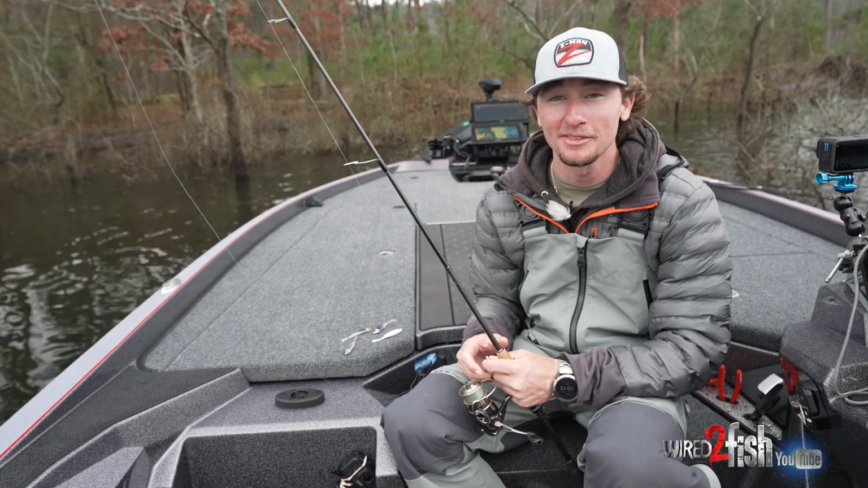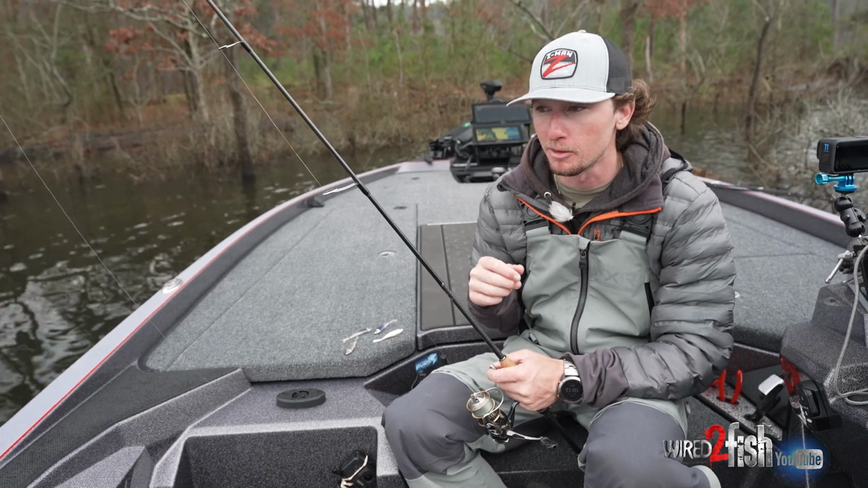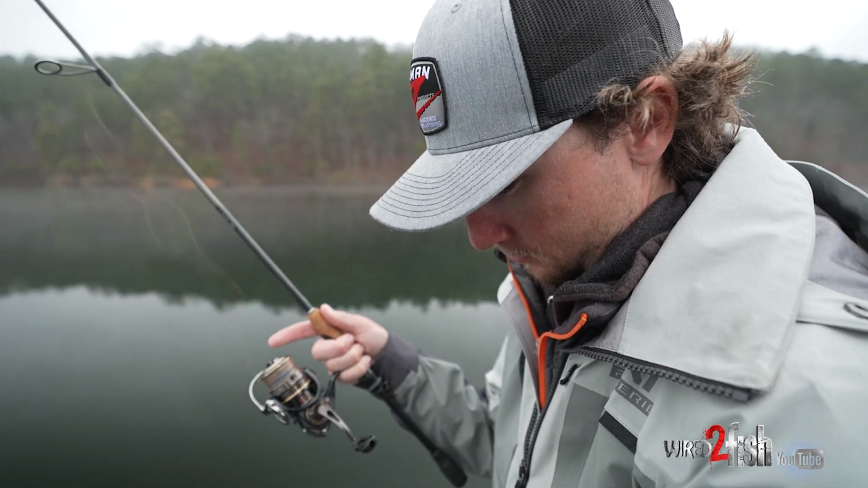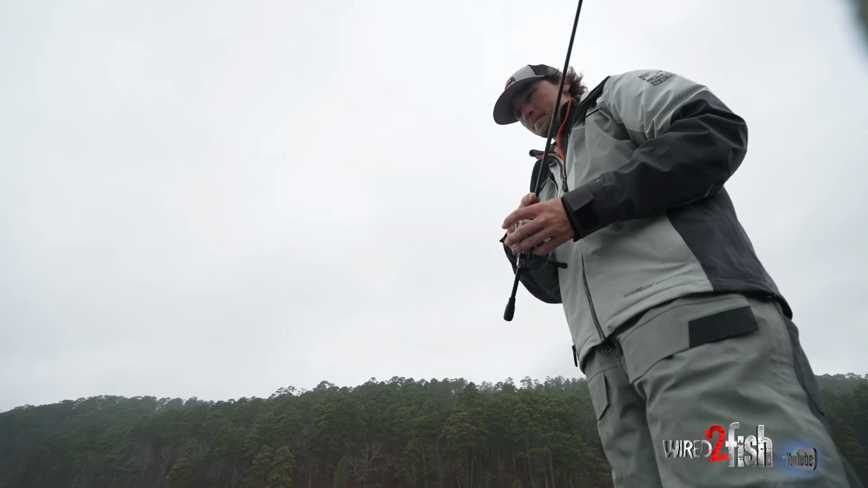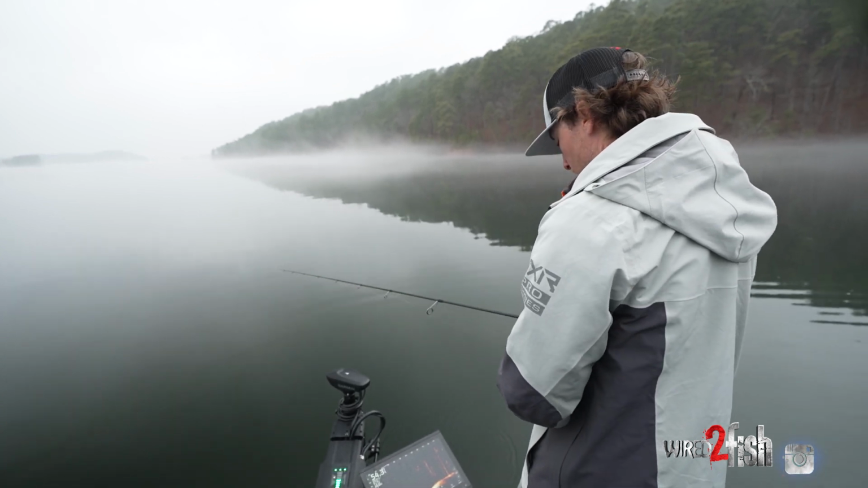All right, guys, so let's dive in now to the setup that I like when forward facing sonar fishing a minnow style bait. First things first is my rod. I like a spinning rod, 6'7" medium light. That's my preferred model. This is a new one from Revoltage Japan. I like a little bit shorter rod when I'm scoping, and the reason is because I'm able to make more precise casts down that line of my transducer.